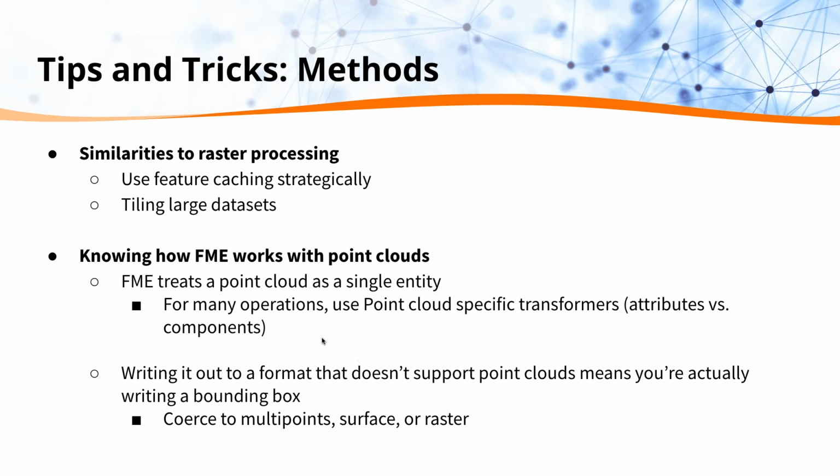Secondly, knowing how FME works with point clouds is really important. I think we've touched on this a little bit already. Point clouds are a geometry in FME, and they're considered a single entity. So you've got to look at what format you're writing to. If you're writing a point cloud to a shapefile, which doesn't support point clouds, it's going to write out a boundary polygon of the LiDAR extent. So be sure to know that we have transformers to coerce it to the correct geometry, such as multi-points, or to a surface or to a raster, and that you're looking at what the target format requires.